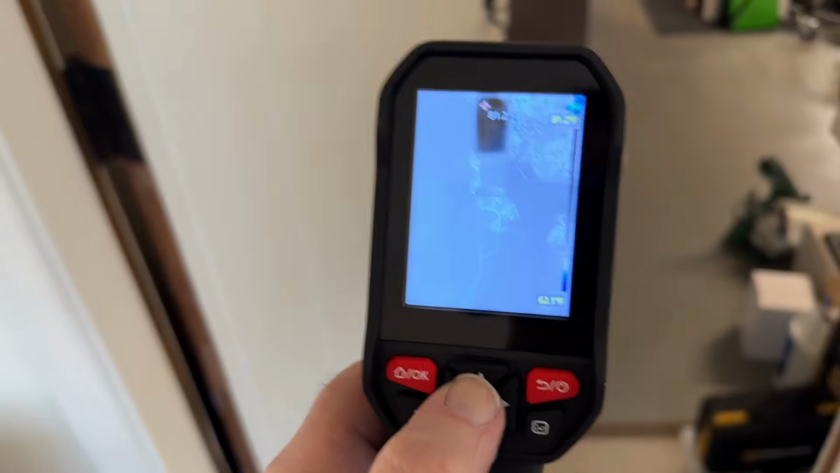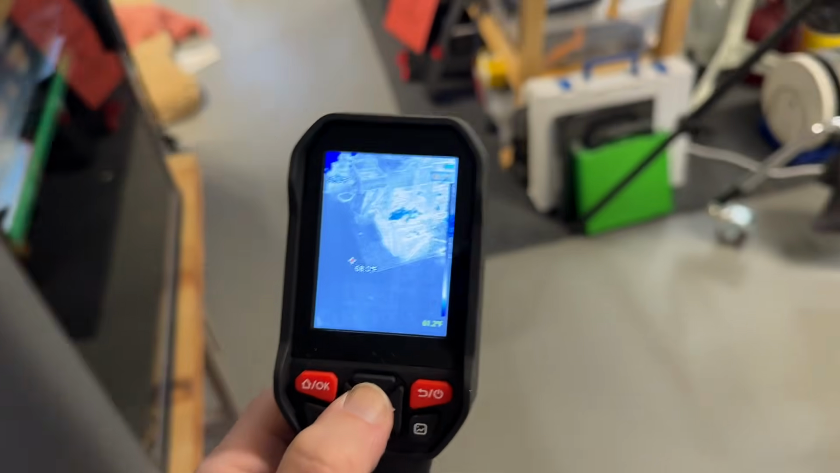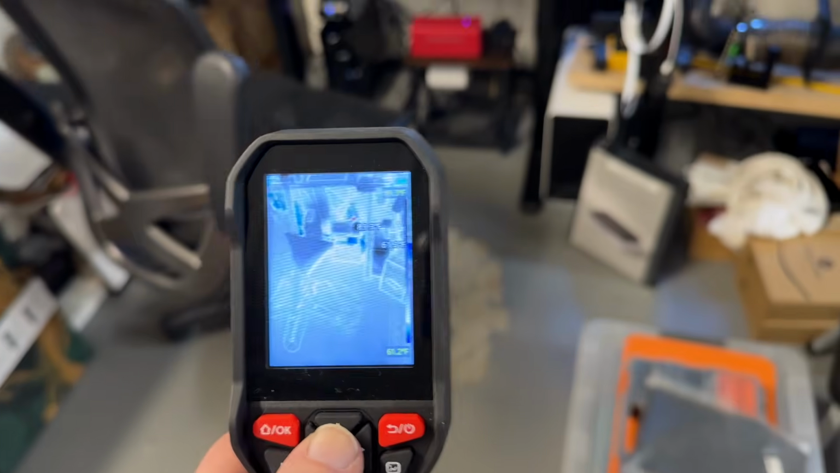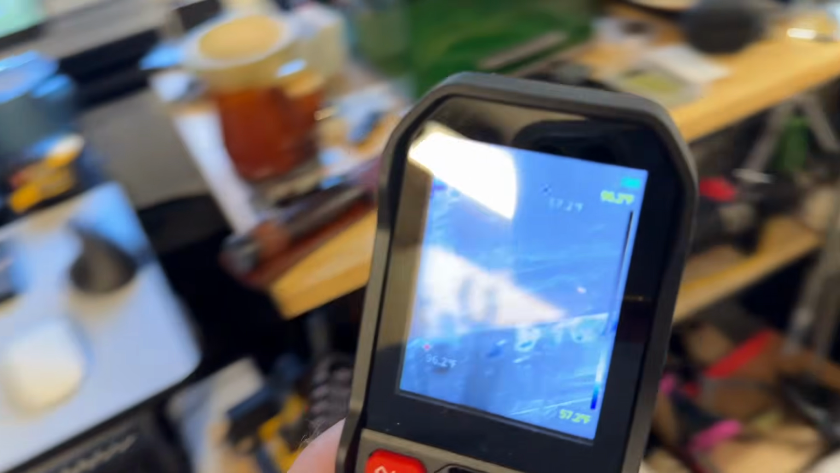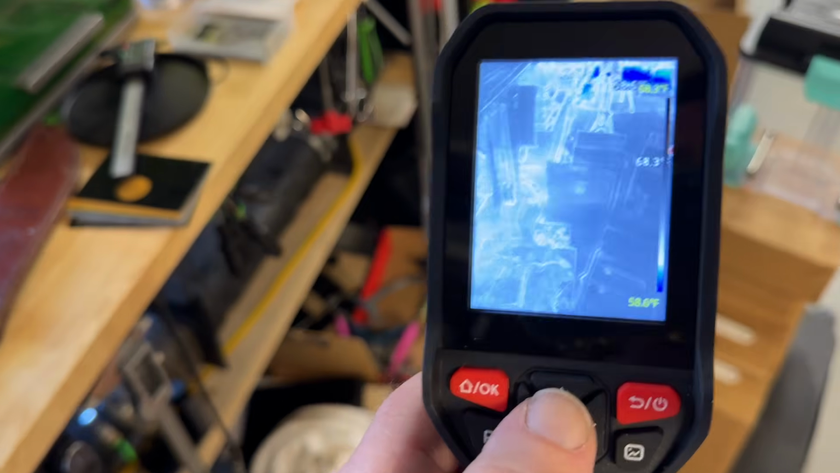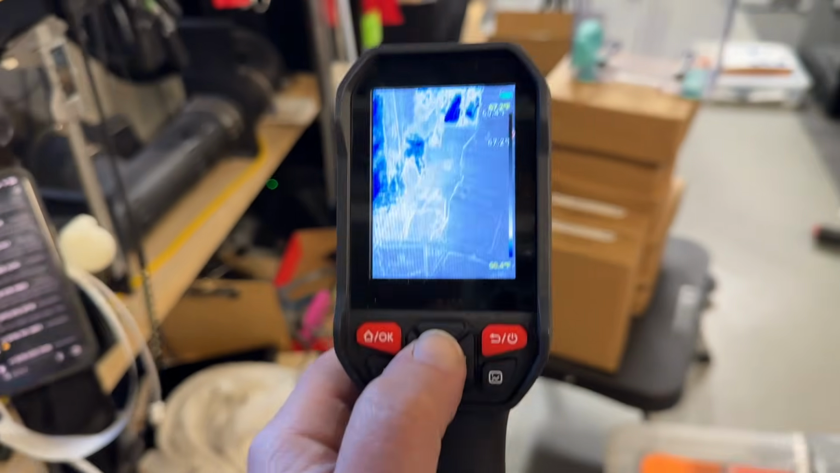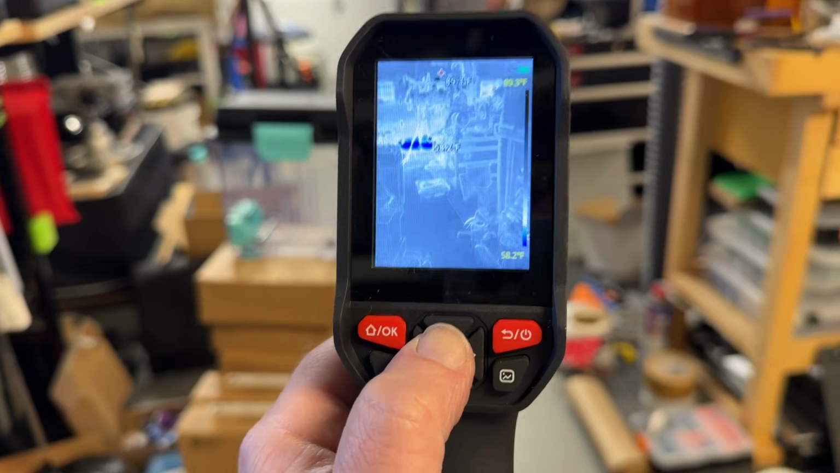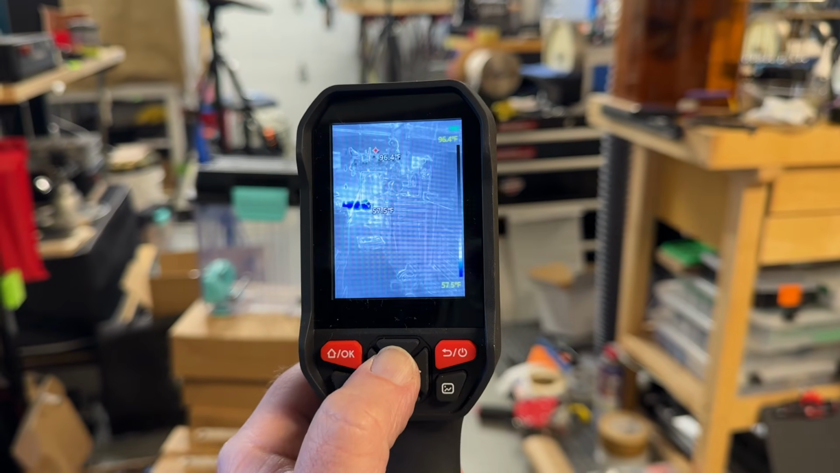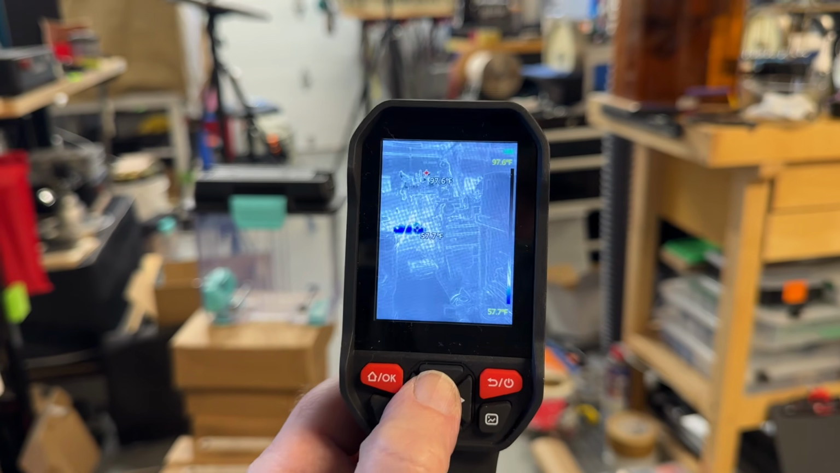So there's a lot of functionality in here, but I'm going to show you some things that I've used it for in my shop, besides just checking sharpening and heats, which is one of my favorite things to do. I've showed that in a video, and it was one of the reasons I got one of these in the first place, to dispel the myth that belt sharpeners will overheat a knife. And I am going to actually show you that again with this one, because it won't, especially if you're using a variable speed or a low speed grinder.